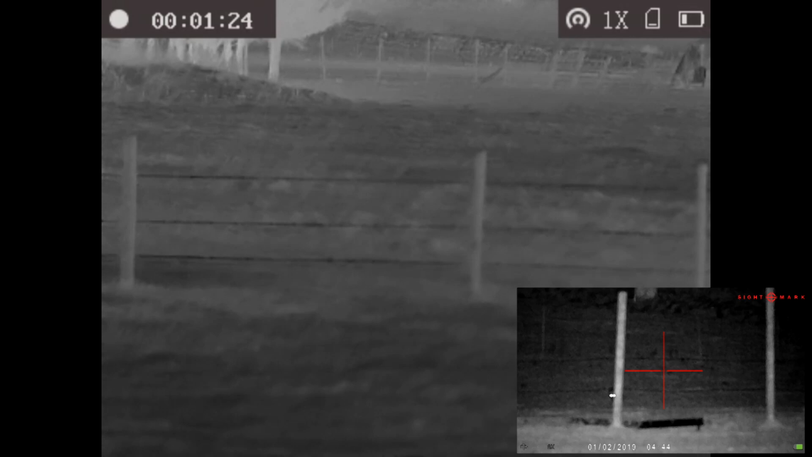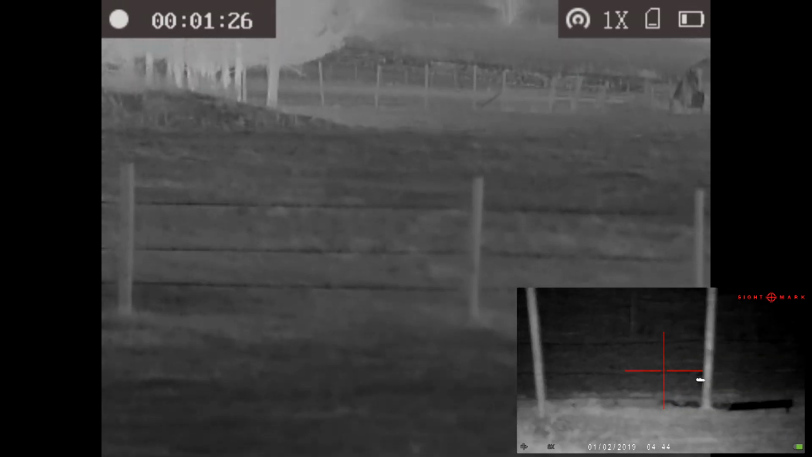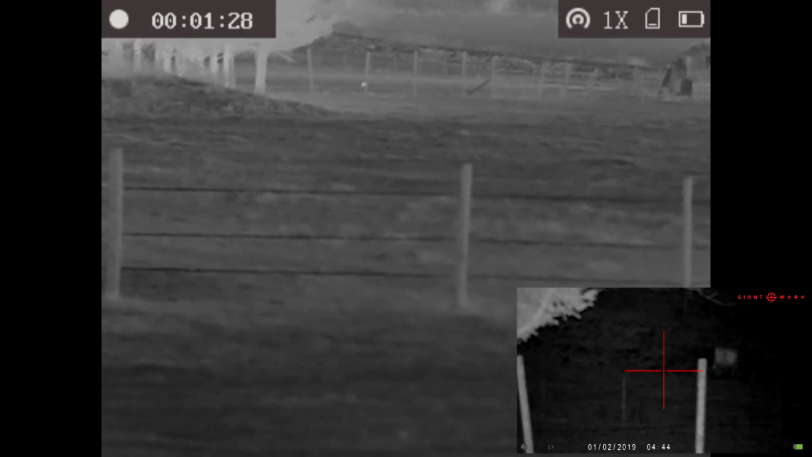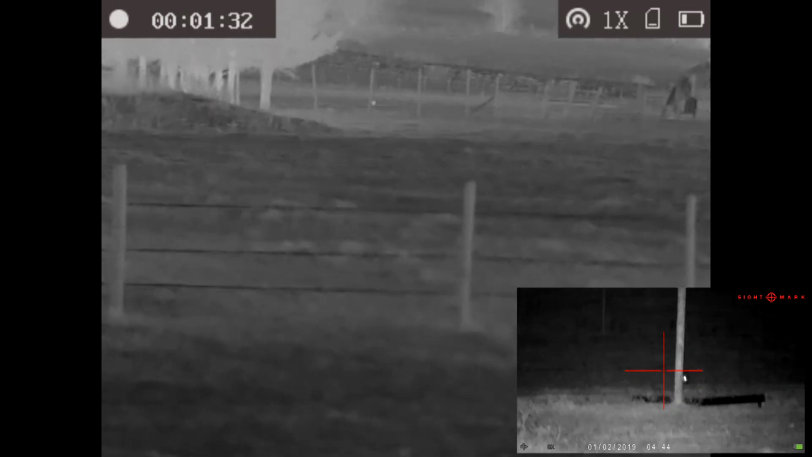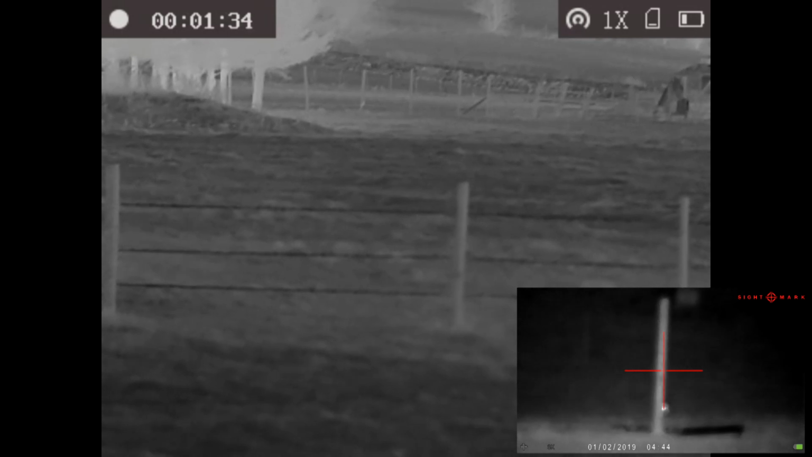Now we started to notice that this fox is actually carrying a leg. It's limping slightly. You had to be watching it live, to be honest, to notice that, and you'll see it quite significantly as it comes in right through the fence.